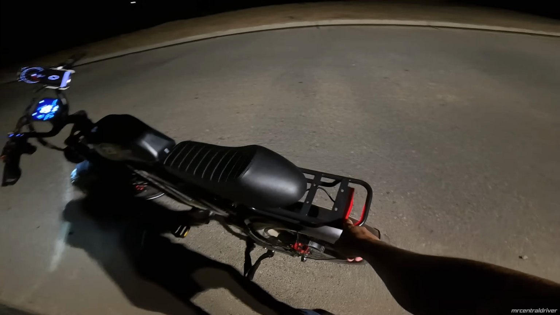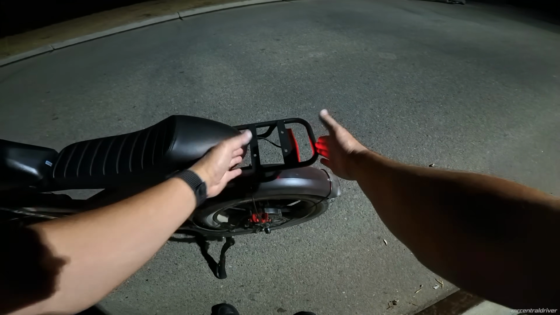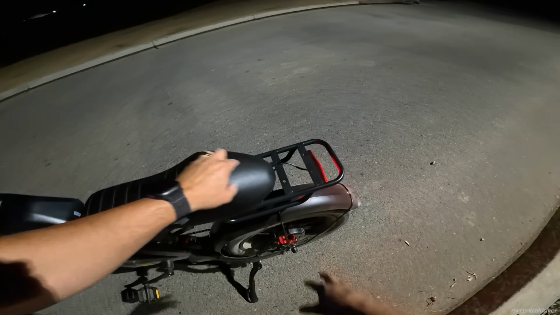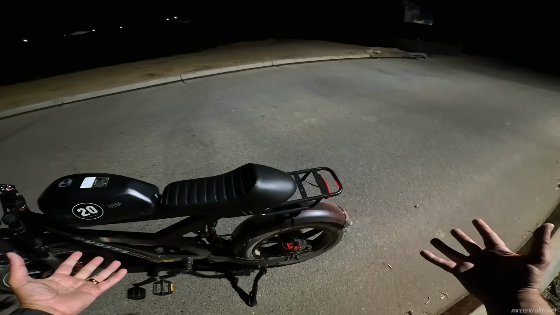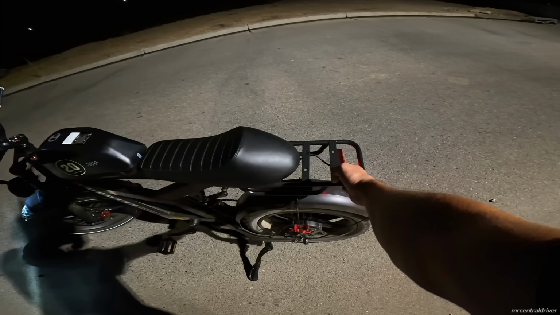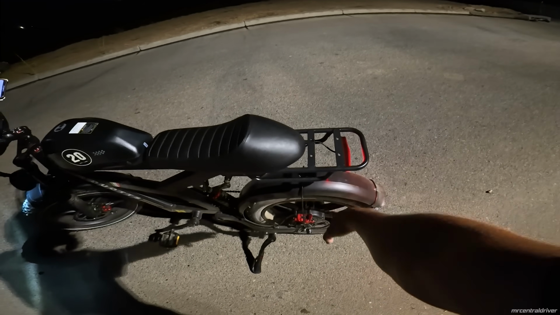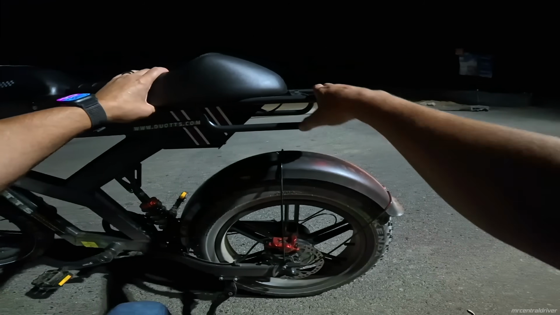One thing I couldn't find the information on is how much this holds. Now, it's not very wide at all, so you're not going to be able to fit something very huge up here. The holes are very small, so don't think you're going to fit something that's more than probably 15 or 20 pounds. But it's cool that it has a rear rack, and I like the fact that they extended the brake light to come all the way out here, because if you do not add this, you can actually add it to the bike under here. But I thought it looked pretty cool with this rear rack on.